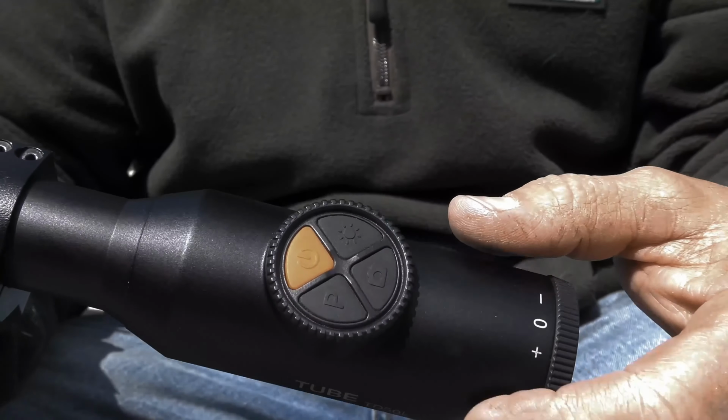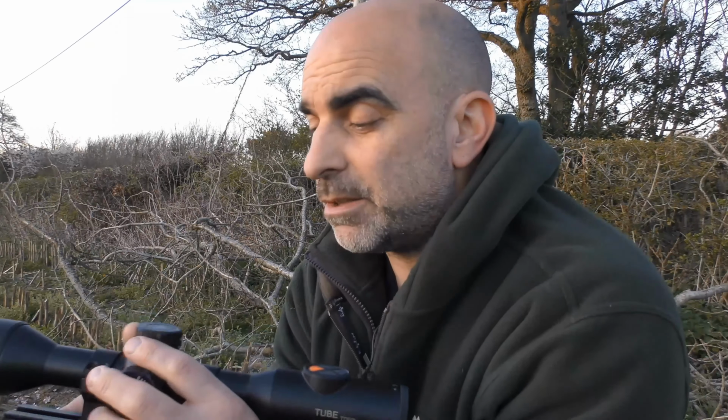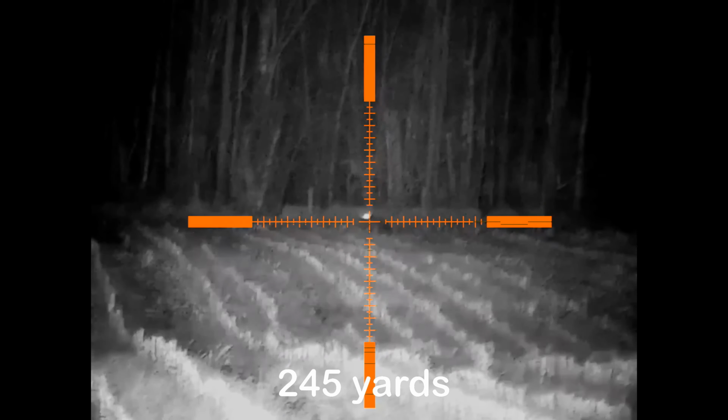Again, much the same as the other two. Controls on the eyepiece, 30mm tube. This one has the smooth zoom. Now, one thing I particularly like about this is I think this is a brilliant scope for longer range focusing as opposed to the other two.